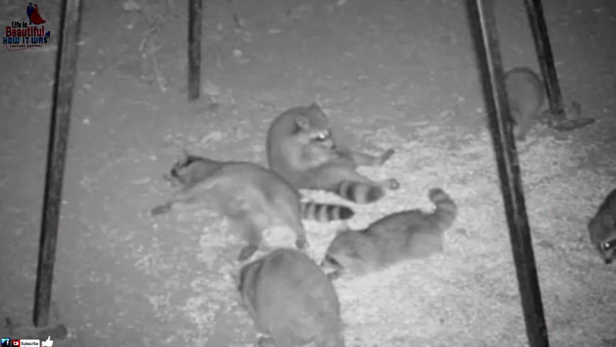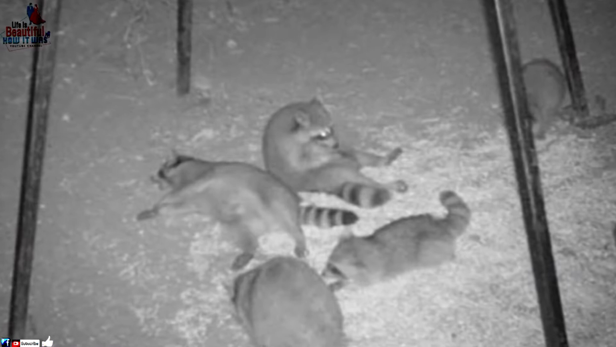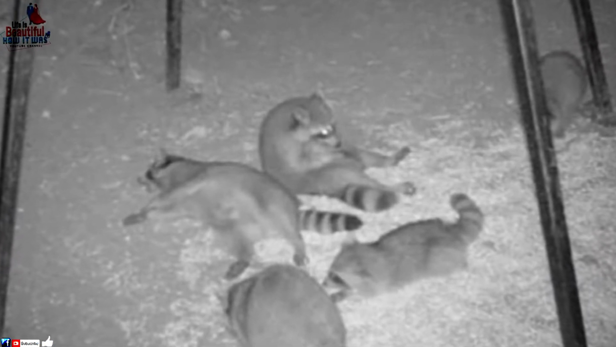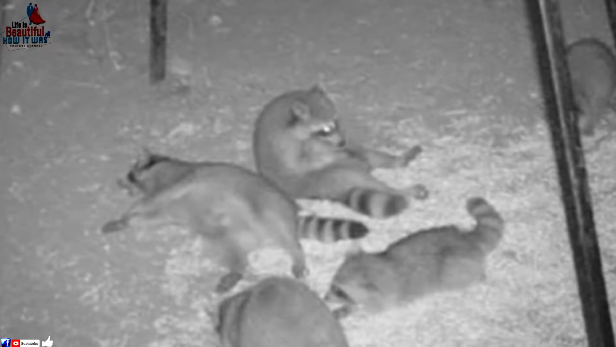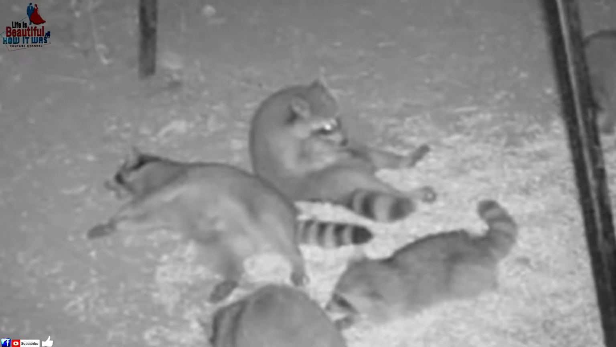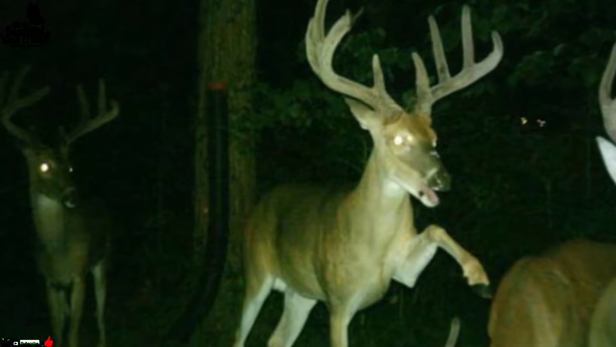These party animals are clearly having the time of their lives underneath this broken deer feeder. And this shot also makes us wonder if raccoons understand the concept of portion control. After all, that's a serious amount of feed right there. What we know for sure, though, is that we wouldn't want to be the ones clearing up the mess they leave behind.